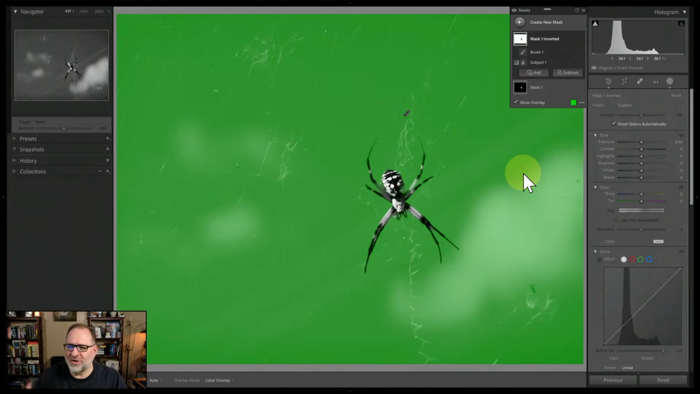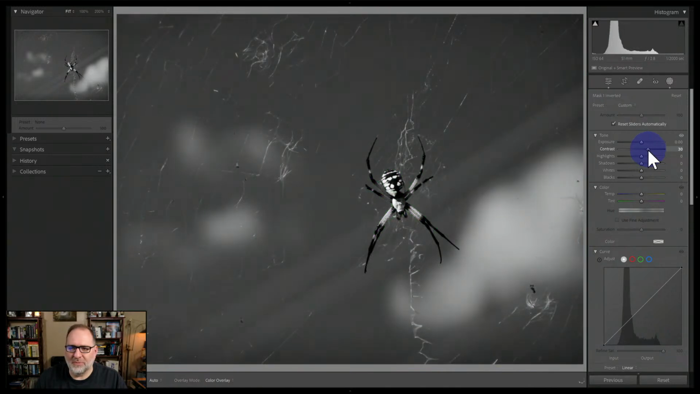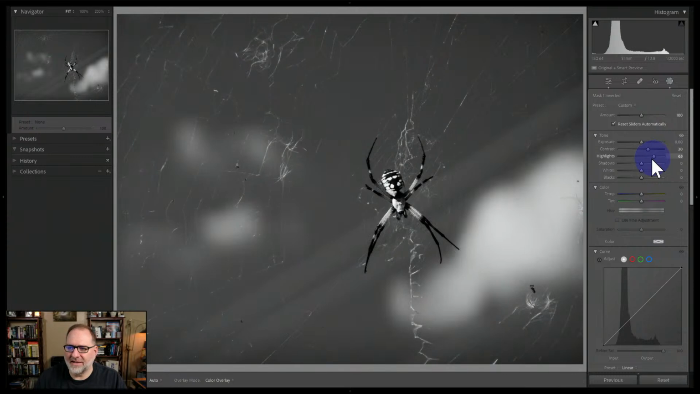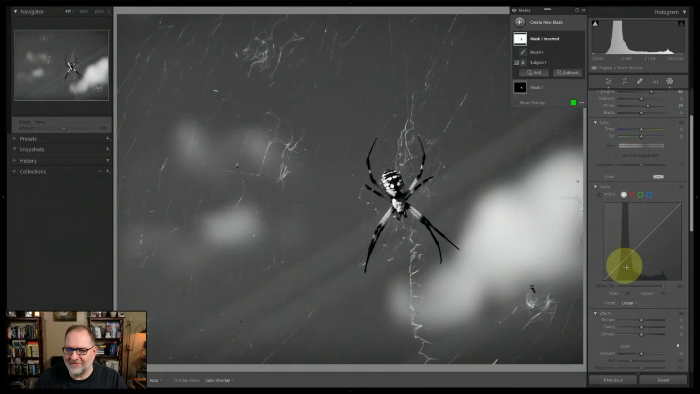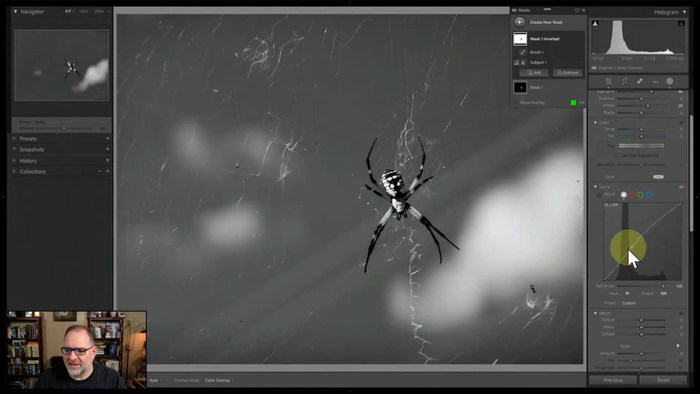Now what I'm going to try to do is see if I can pull out some of those details with contrast. Really, I probably could kick up the highlights a lot. Maybe some whites. The other thing that you could do is come down to this curve and try to leverage it to draw out different parts of the background.